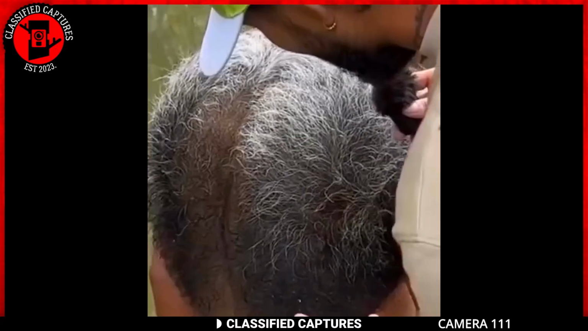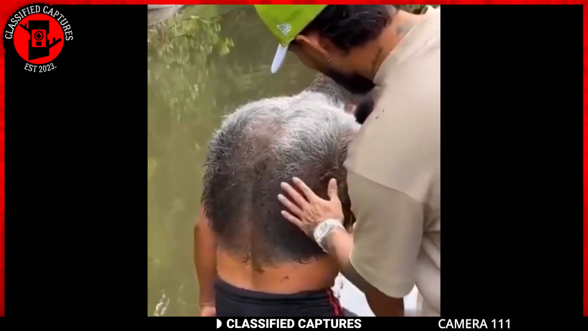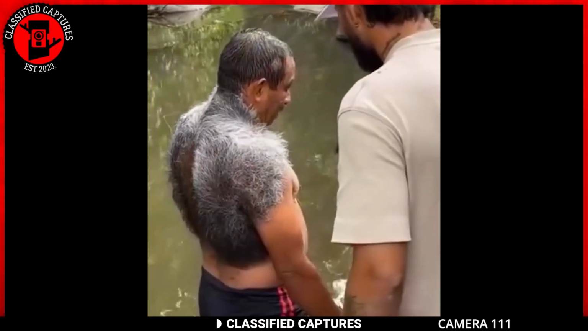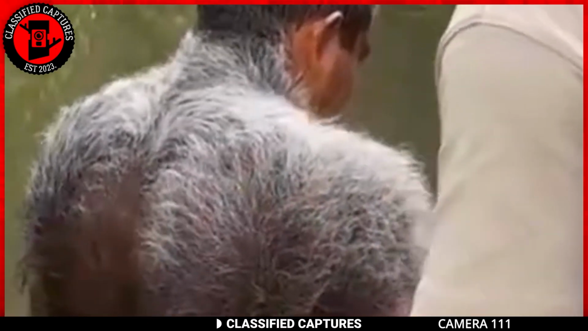Now feast your eyes on this man sporting what appears to be silver hair, or dare we say it, fur cascading from his shoulders down his back. Believe it or not, this is natural.